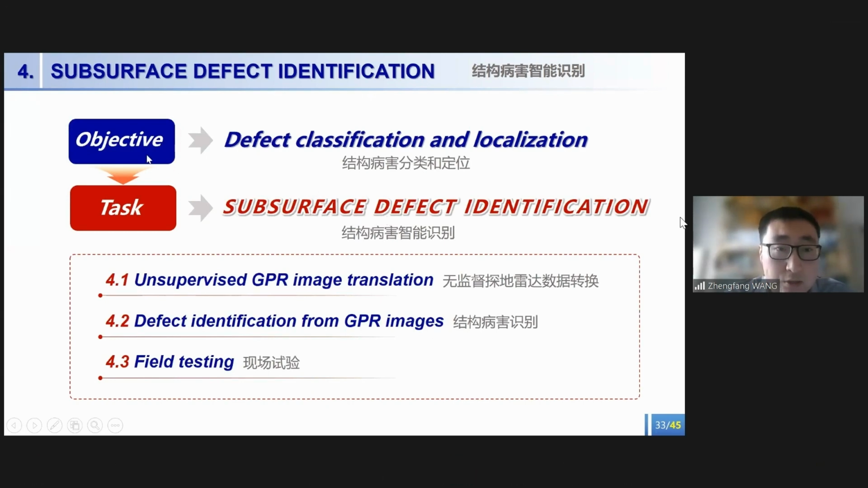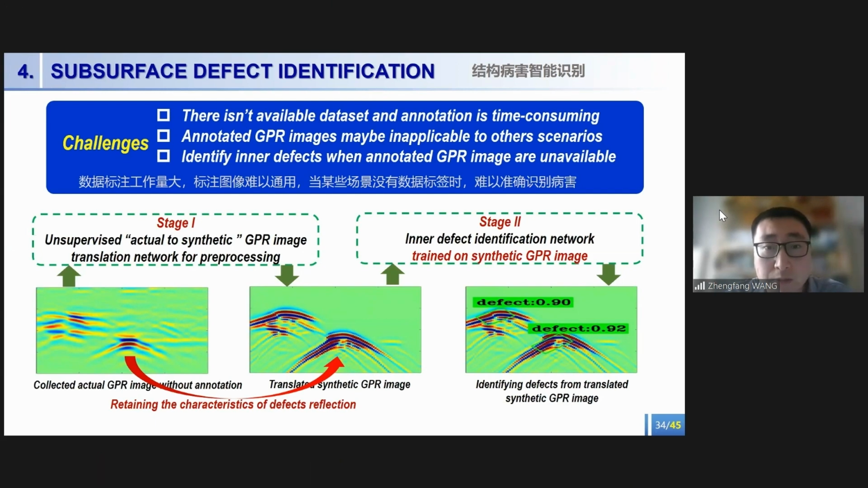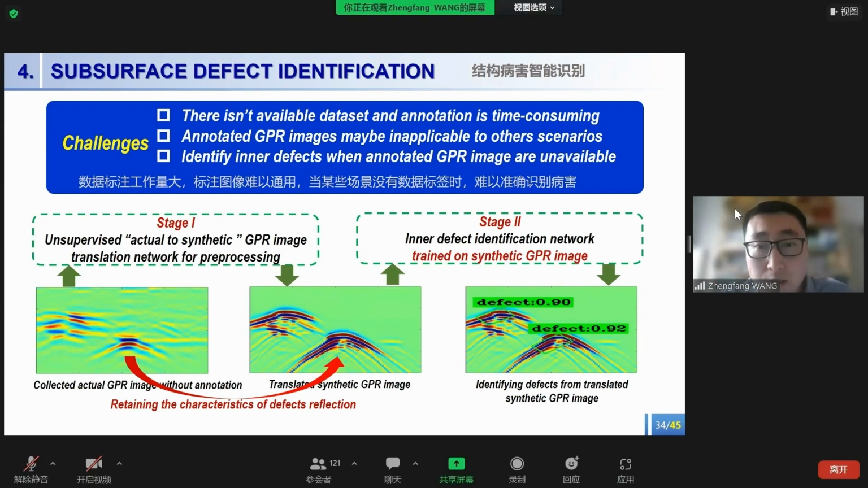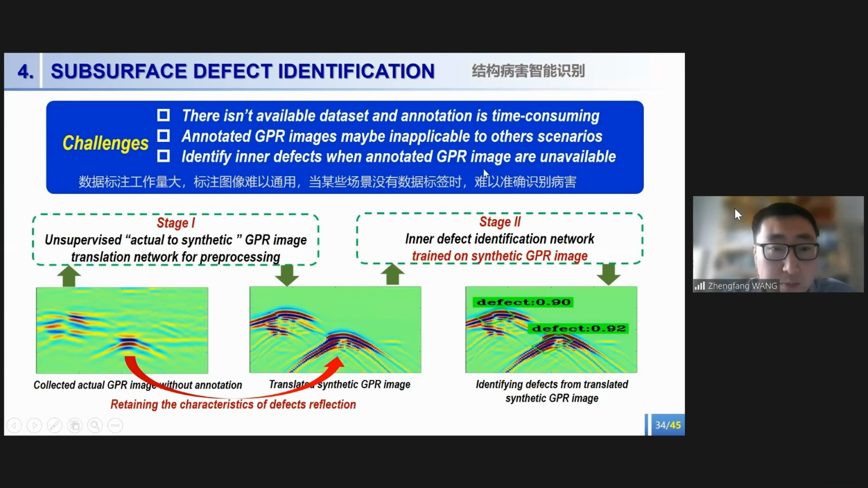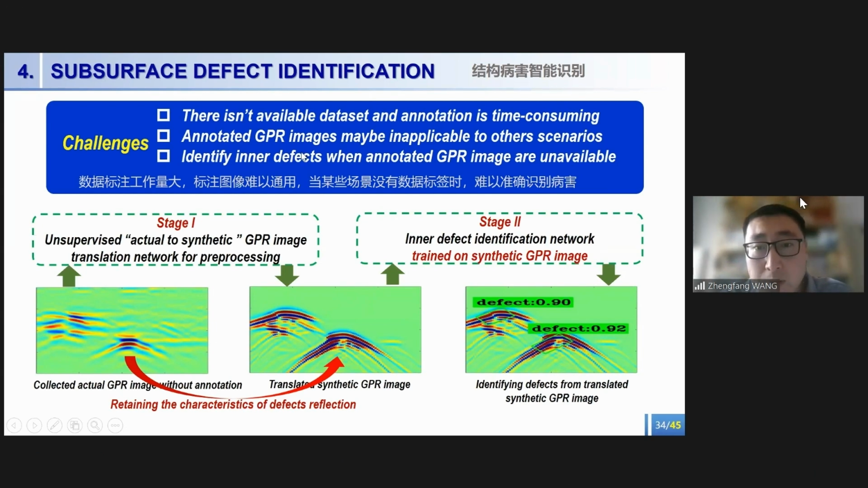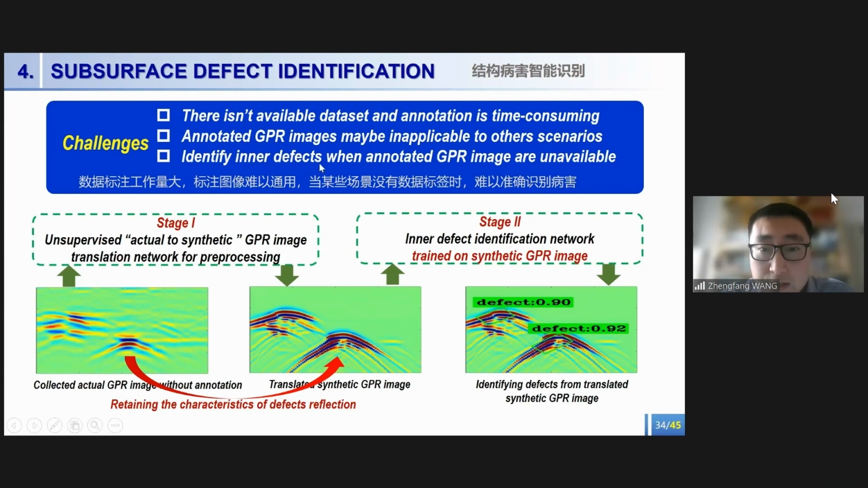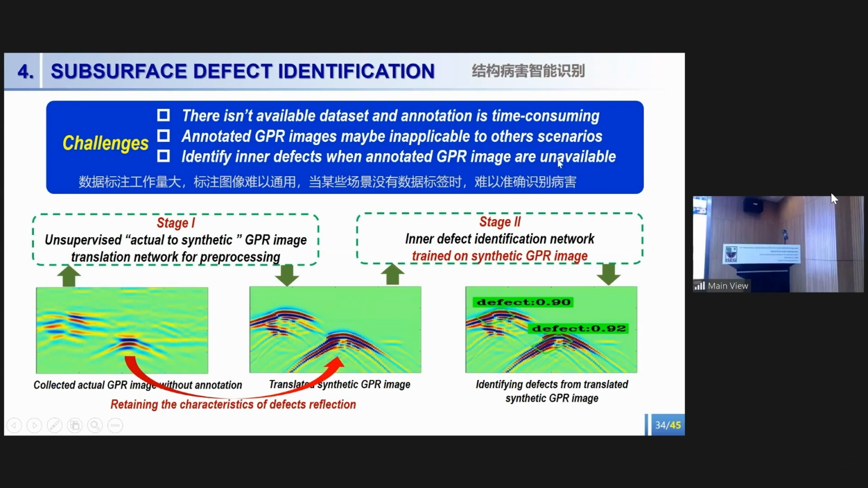The challenge is that currently there isn't an available data set for GPR images, not like the natural images collected by a camera. Annotation of GPR images is time consuming. More importantly, annotated GPR images in one tunnel may not be applicable to other tunnels. So the issue is how we can identify the inner defects when annotated GPR images are unavailable.